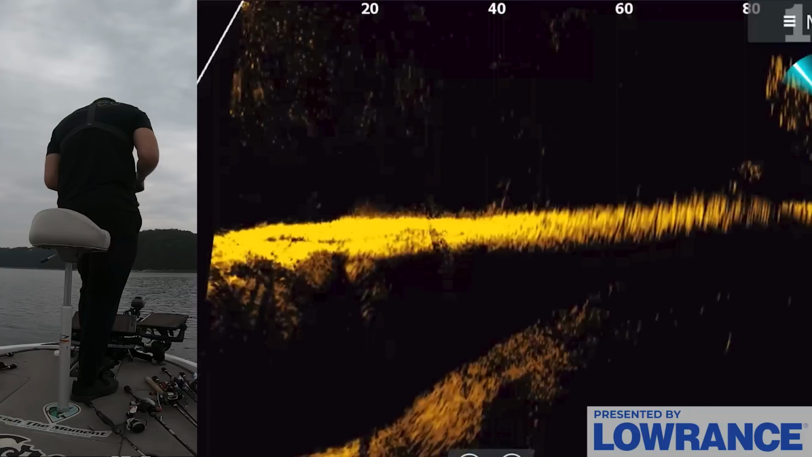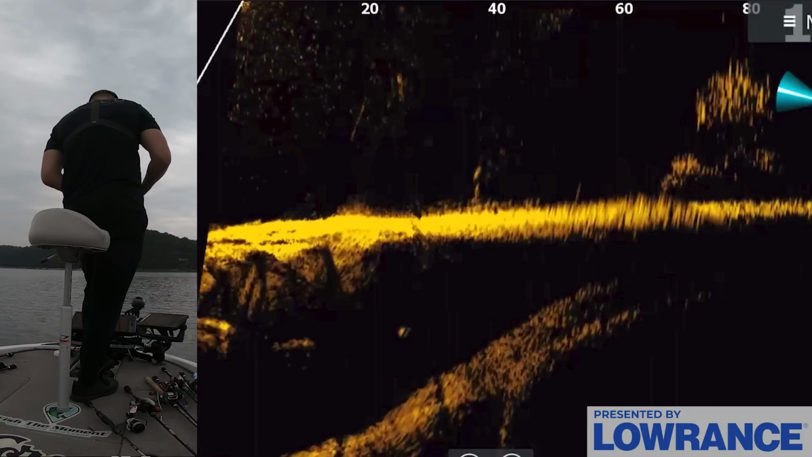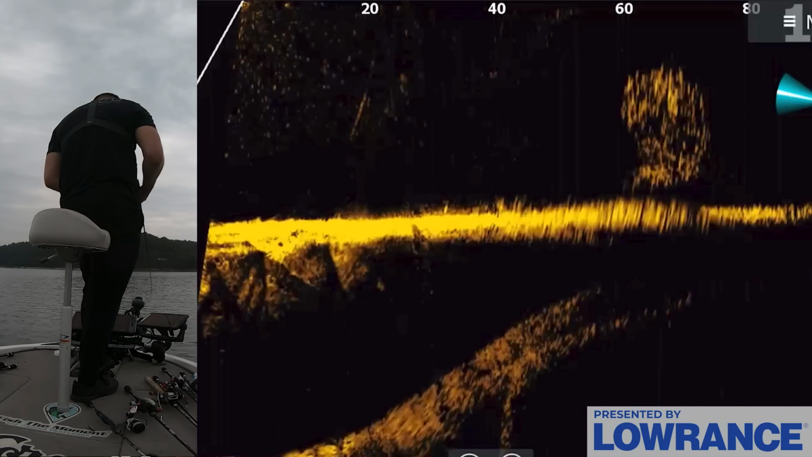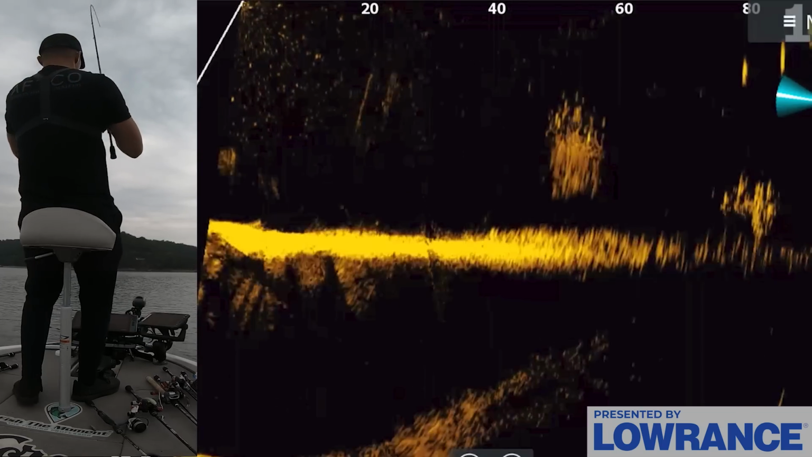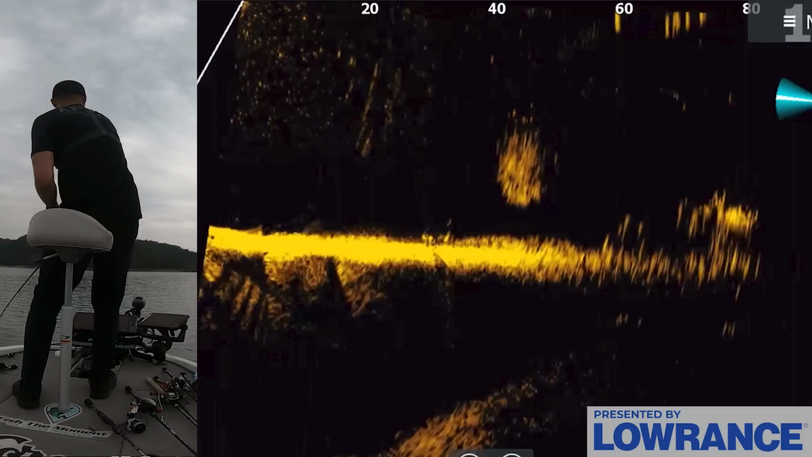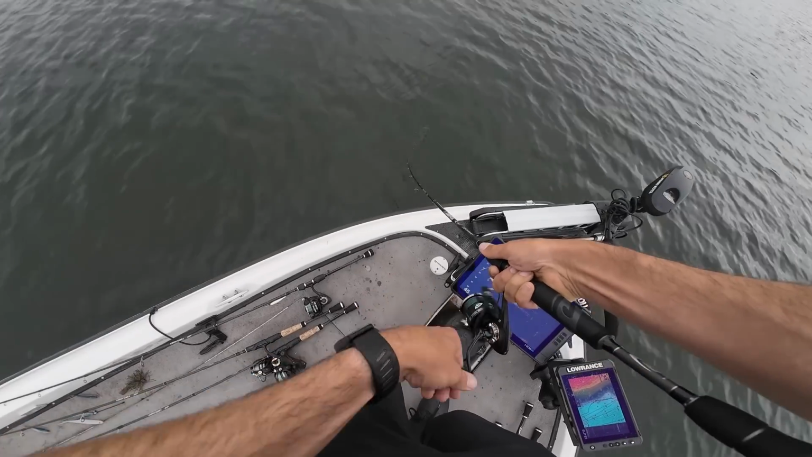Another wad of shad over here. Are there bass on that? Oh, there's some good ones. Oh my gosh, those are big fish. Oh, got them right there. Those don't look, well, it's not that big, but it felt like a decent one. Man, they were up right on the surface.